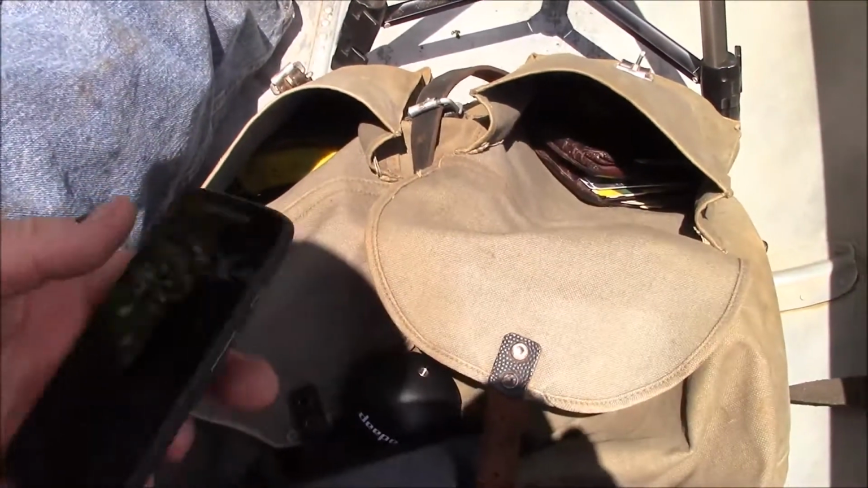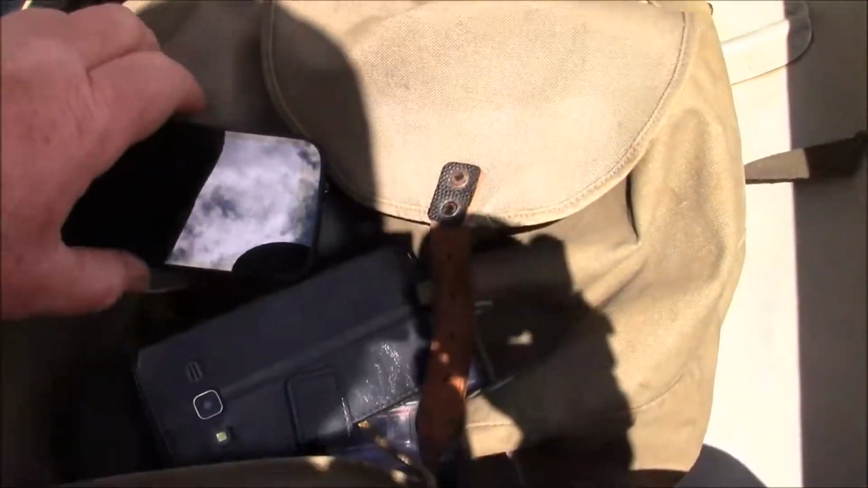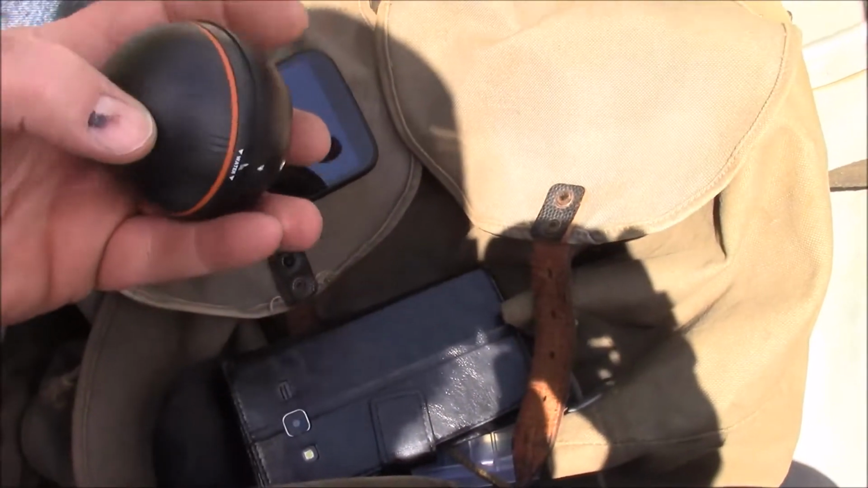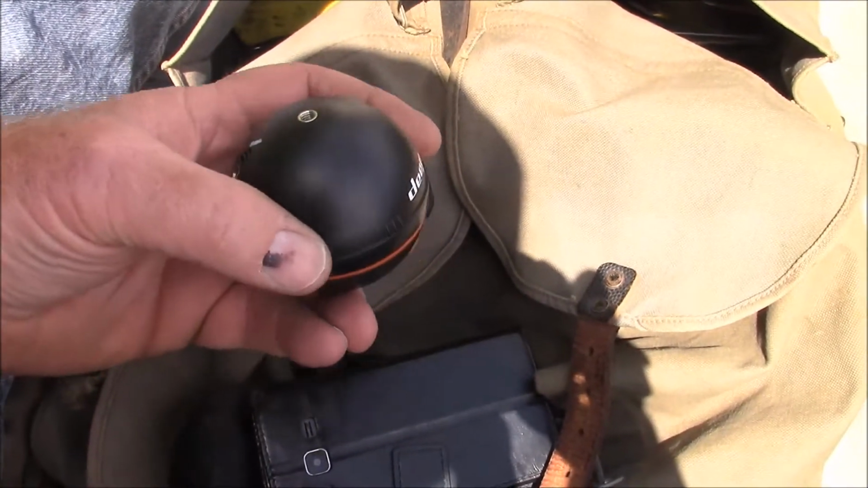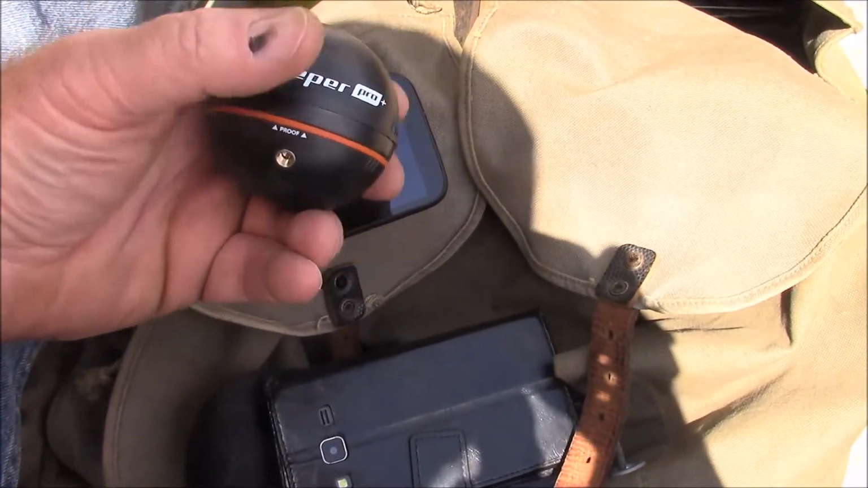And basically I want to see whether or not this connects up with the fish finder when I cast it out in the water. Apparently it shuts itself off when it's out of the water, and I guess if they can run a little current across there because it's in an electrolyte or water solution, it turns itself back on. Give it a try.